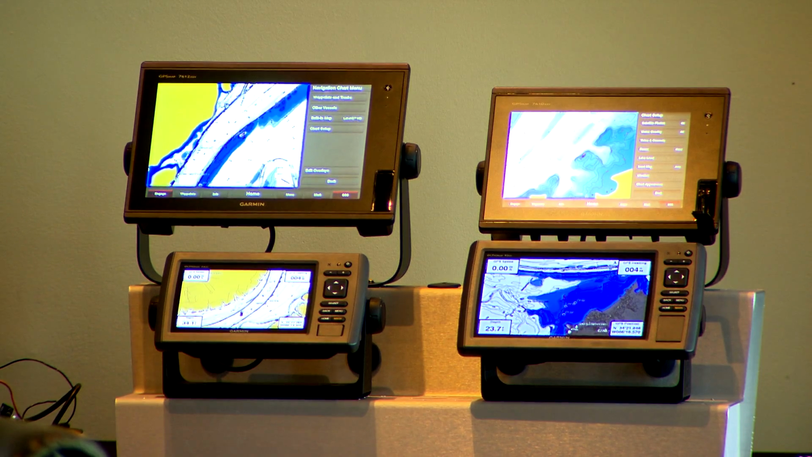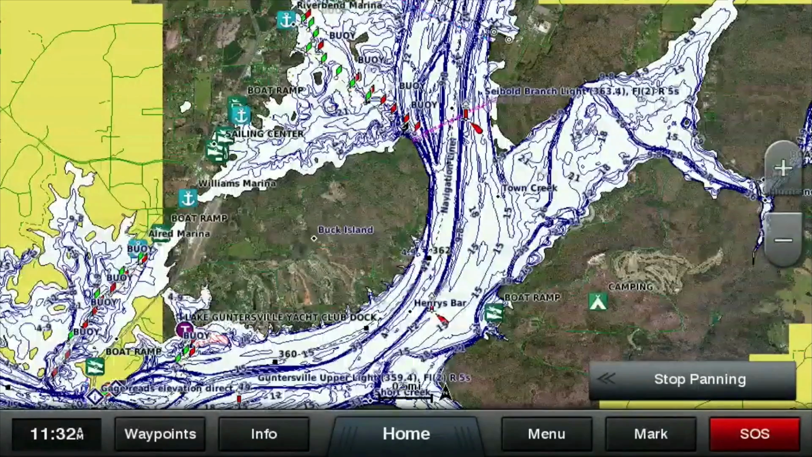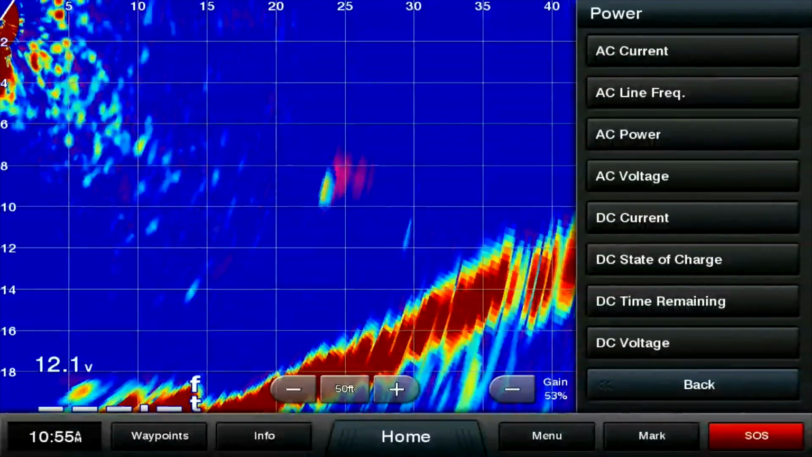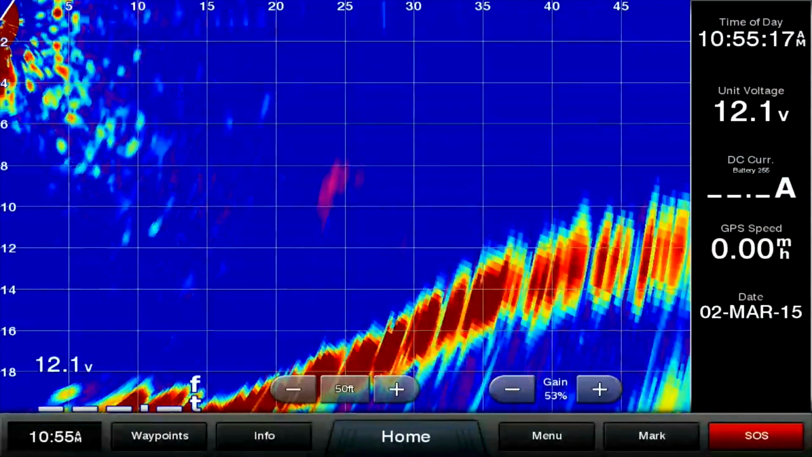We're really excited about our new chart plotters. We're excited about our new lake maps, but I think the star of the show this year is really Panoptix, and that's our real-time scanning sonar. It's an amazing, amazing thing. There's nothing else like it out there on the market. The Panoptix is the future of fishing.